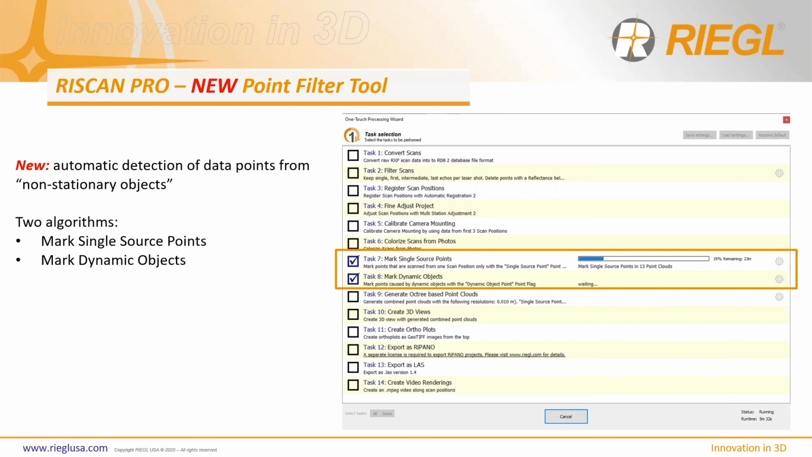But the cool thing is that it works so well. I was blown away when I initially saw how well it worked, and it just really cleans up the data extremely well. I have some fine examples to show you here in a little bit. And the whole point is to delete moving objects, right? And it's been a long time coming.